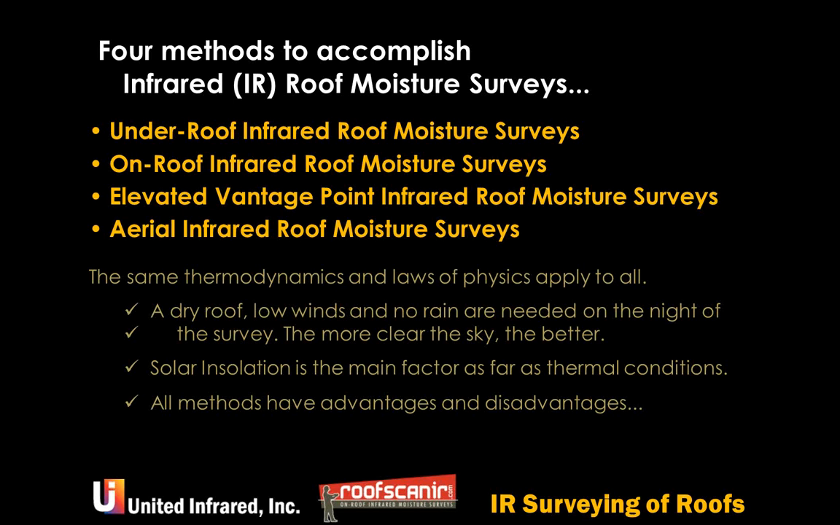And we have ways of knowing, of course, when the conditions basically close out on us. And the time temperature chart that Ben was showing earlier can change by many different factors. You can have a cloud come over, or it can get real low clouds.